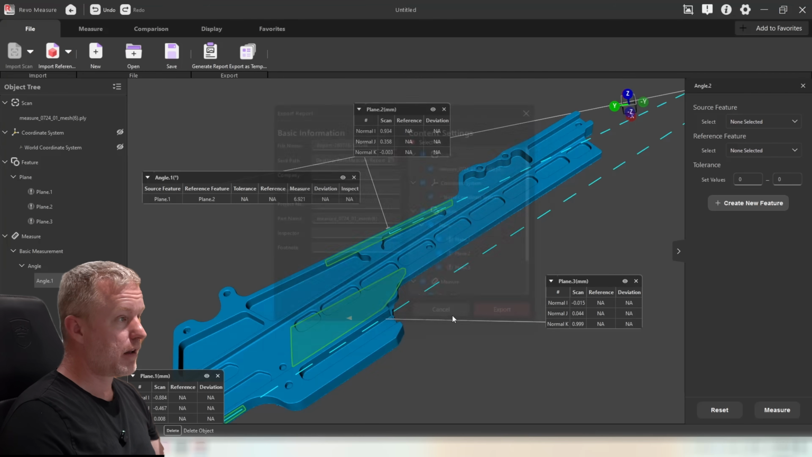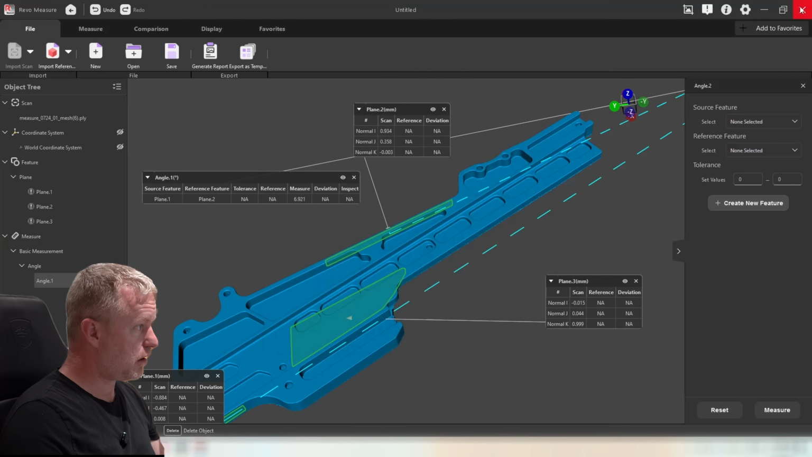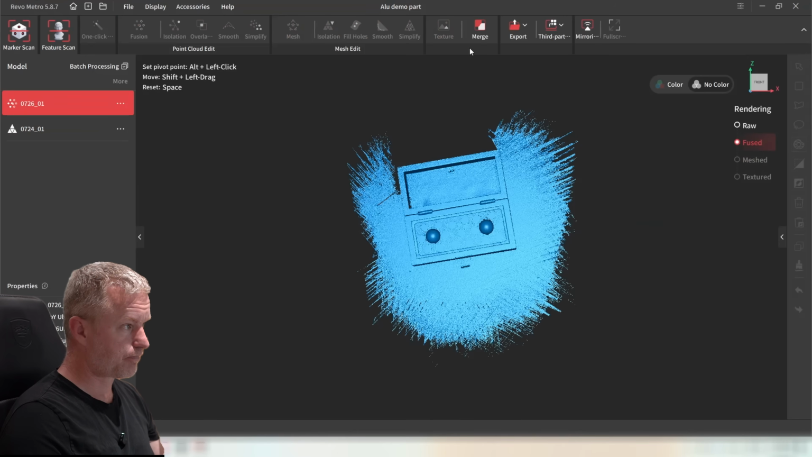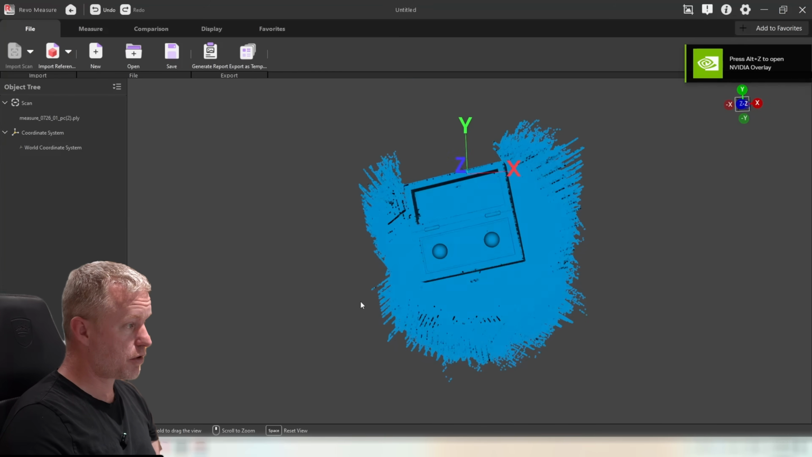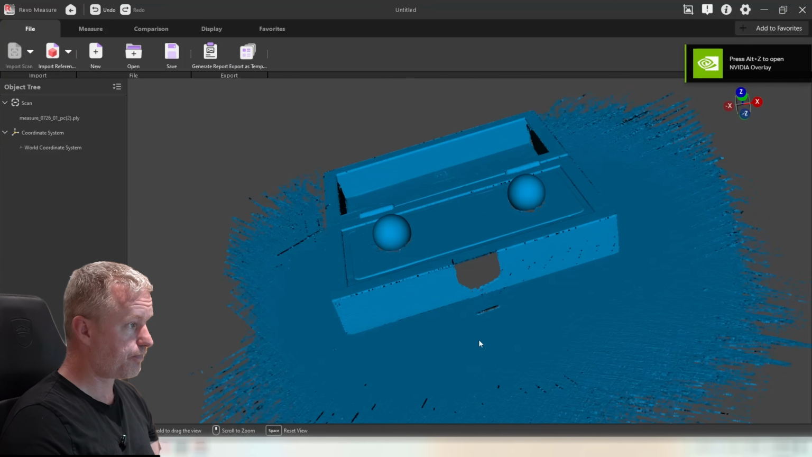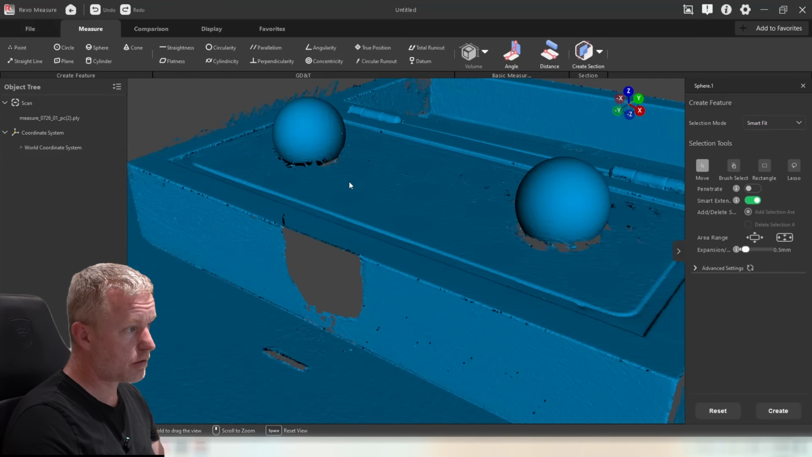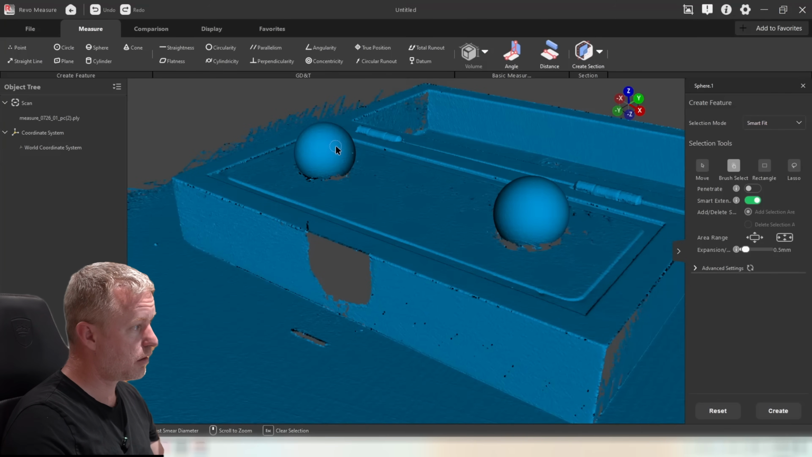Now, let me do a quick check on the ball plate. So this was the ball plate scan that was all automatic, of course. Let me create some spheres. So it created a sphere.